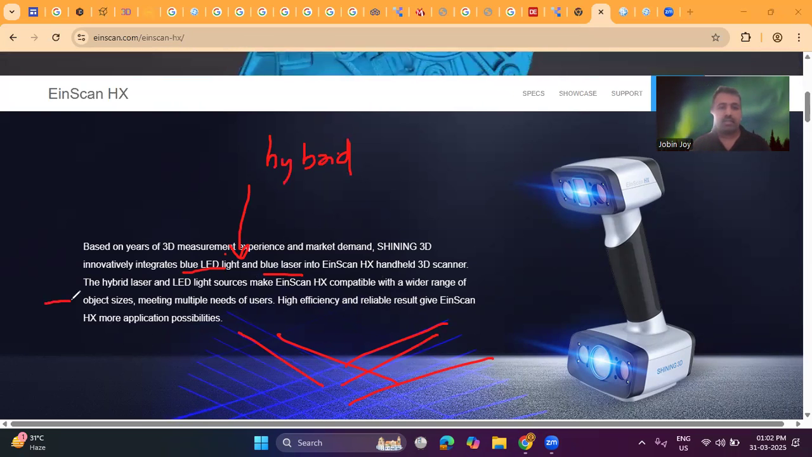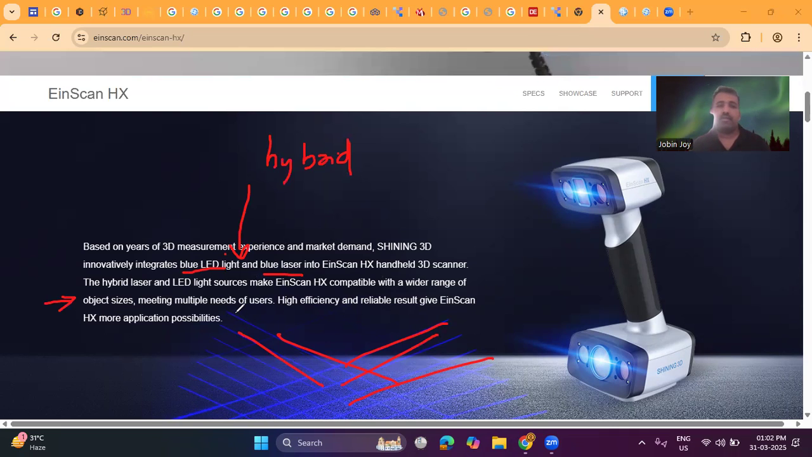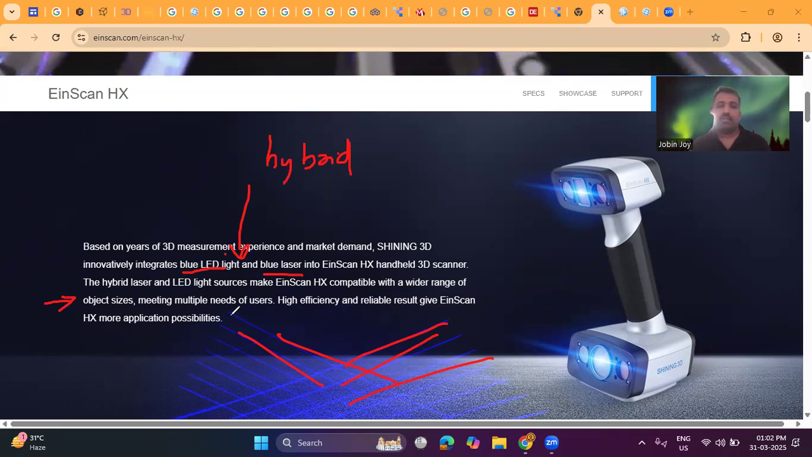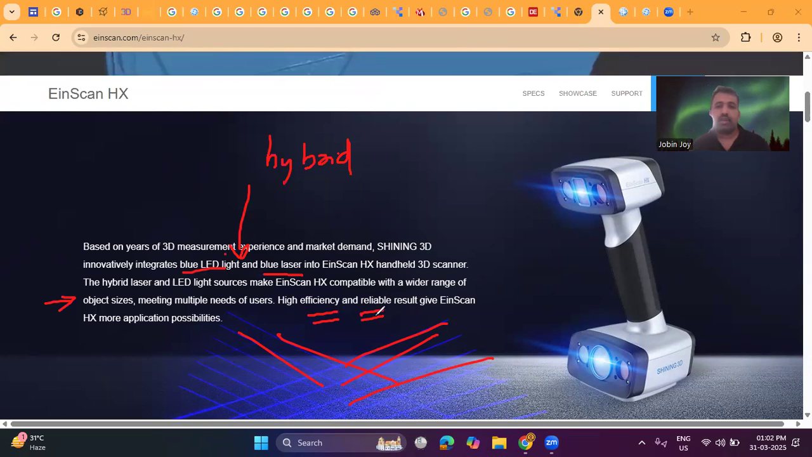Whatever the size of the object, we can scan it. So this is compatible with any type of object size, meeting the multiple needs of users. The efficiency is very high, and this is also reliable and gives Einscan HX more application possibilities.